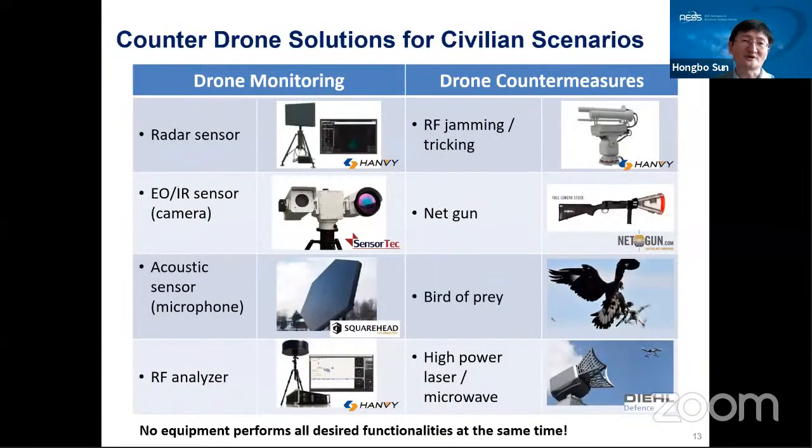Okay, in this table, I summarize different types of drone monitoring and drone countermeasures. For drone monitoring, there are different types of sensors. First of all, we can use the radar sensor. Of course, somebody also used the EOIR sensor, for example, the camera. The acoustic sensor can also be used for drone detection. Then the last one is the RF analyzer. The RF analyzer is also widely used to sense the radio signals between the drones and the remote controllers.